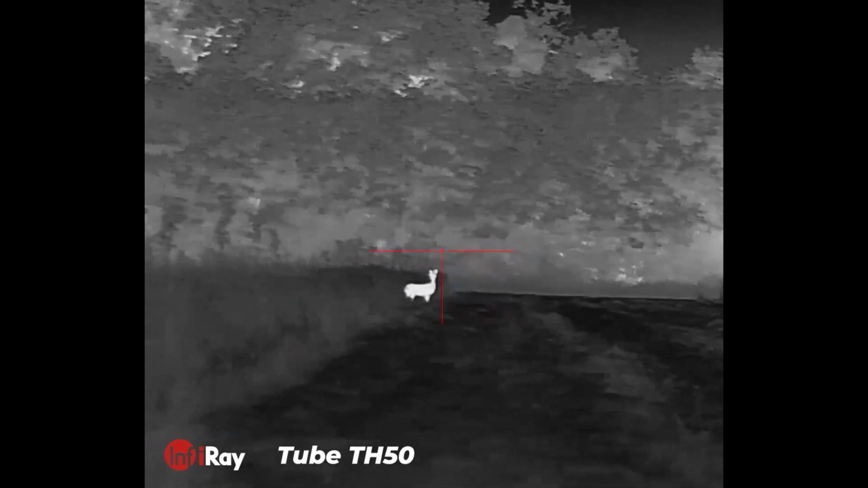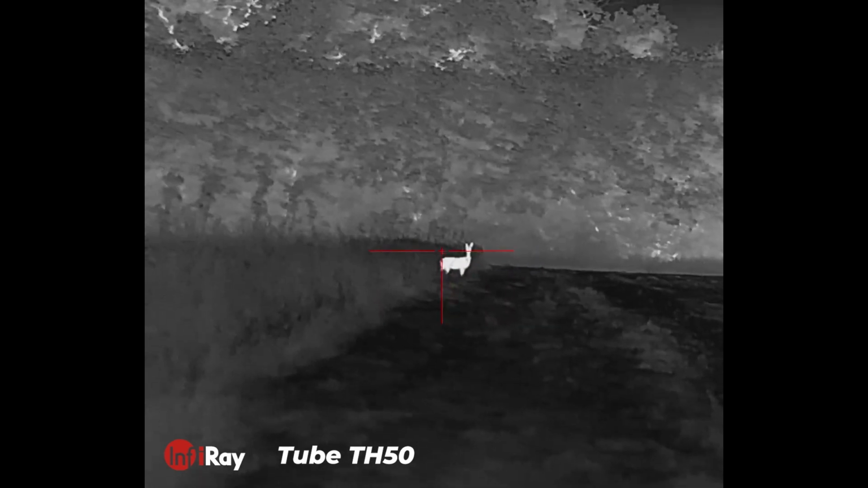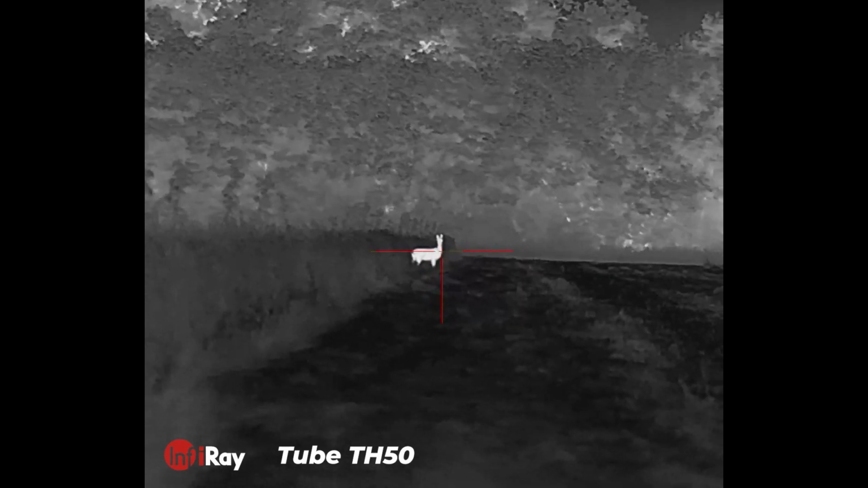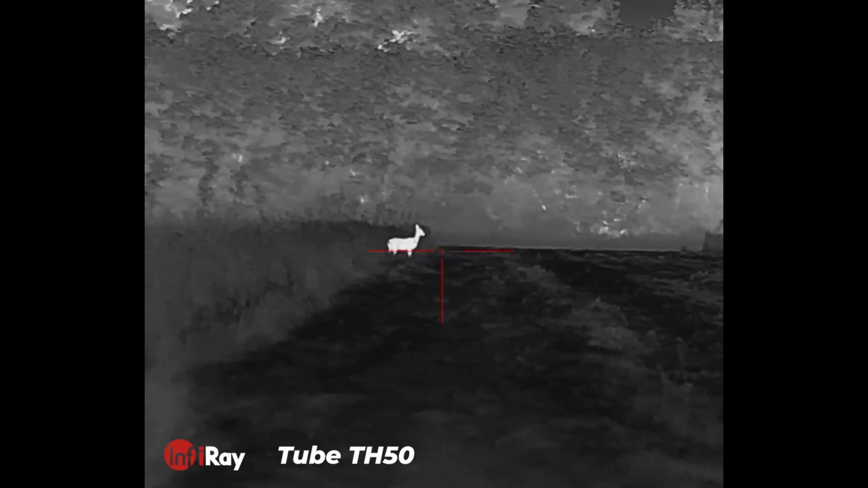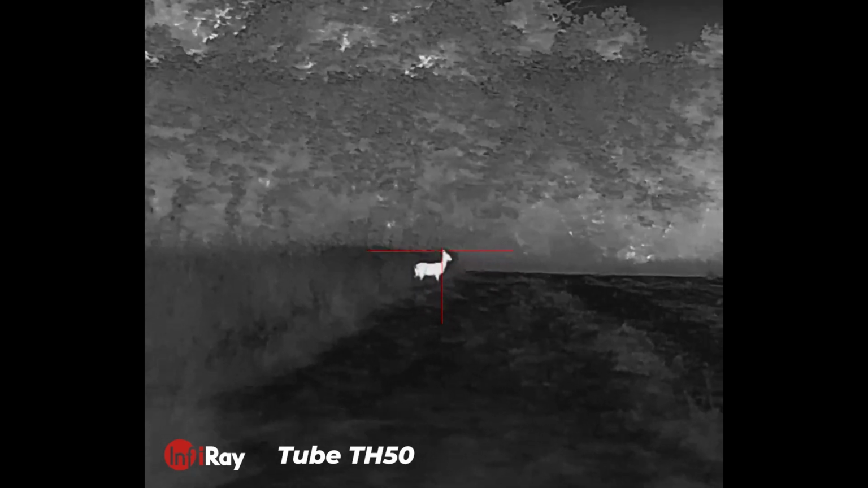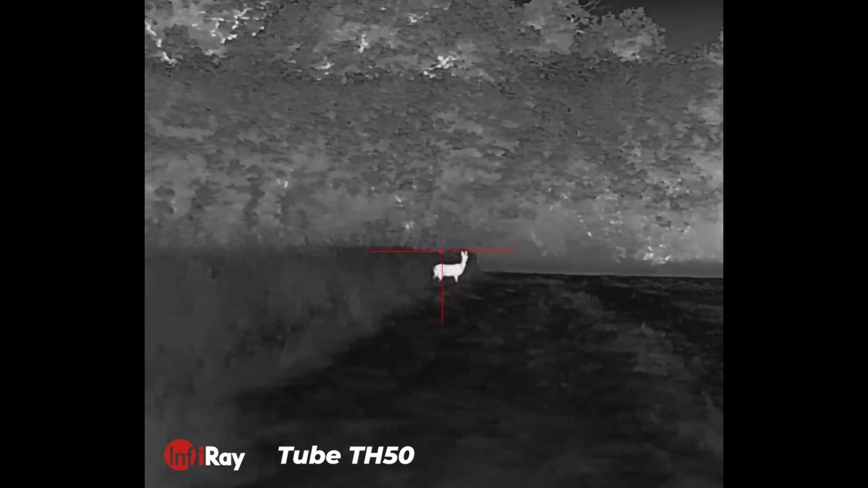What you will get is some distortion from the downloads, and this is what I mentioned about the imagery that you get downloaded from your devices via phone, and compression, etc., to put onto the internet. All the things that happen to it do not show the quality of these scopes. So you can see with the deer, it's really clear. It wasn't challenging either scope.